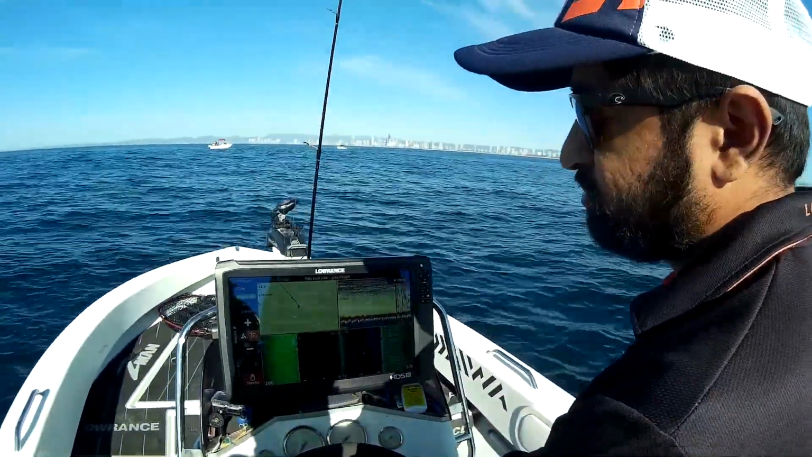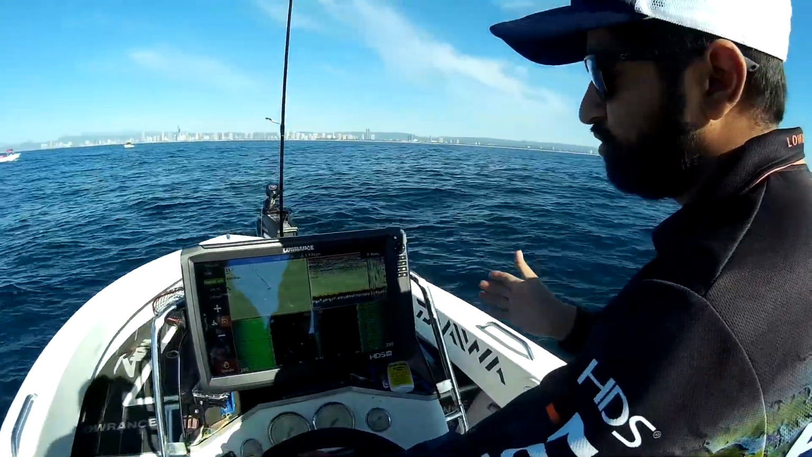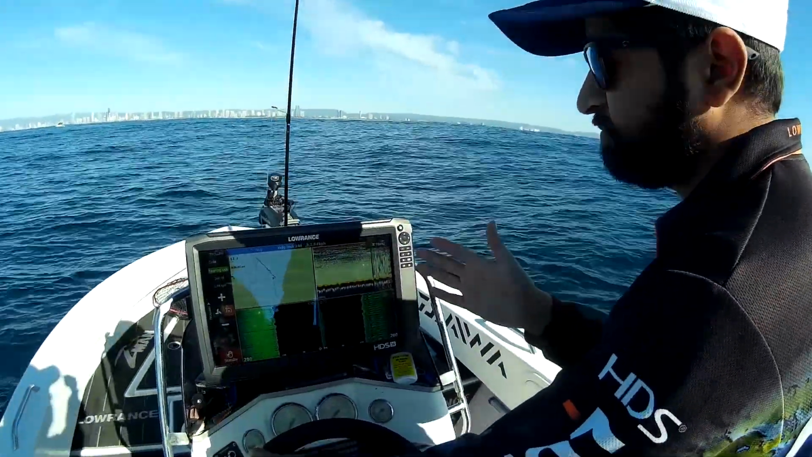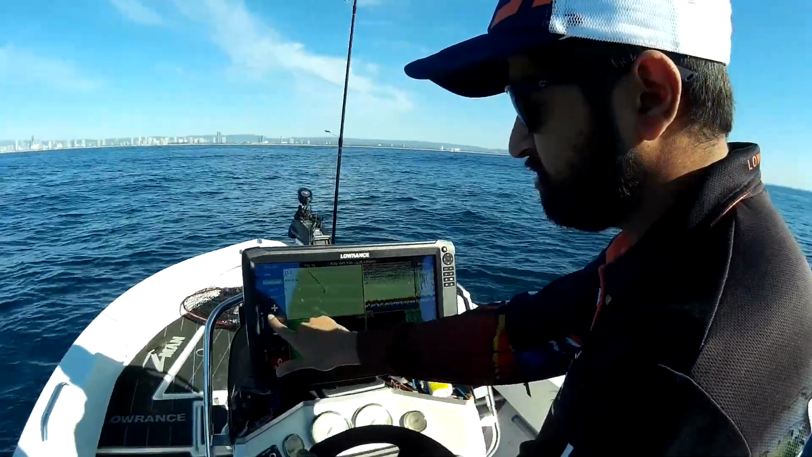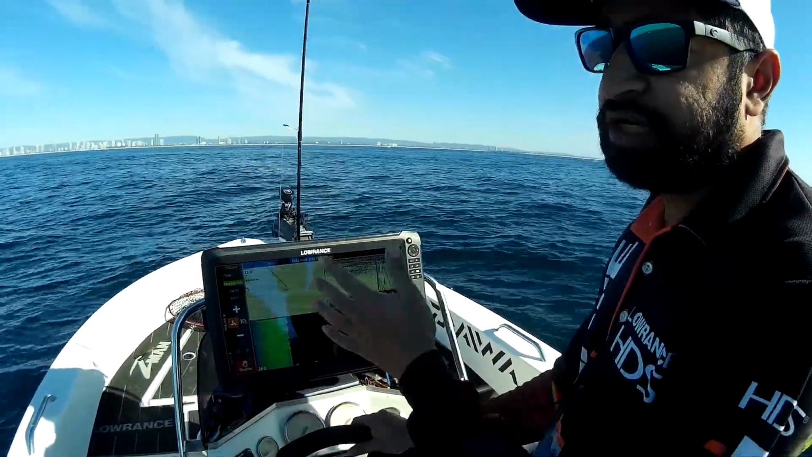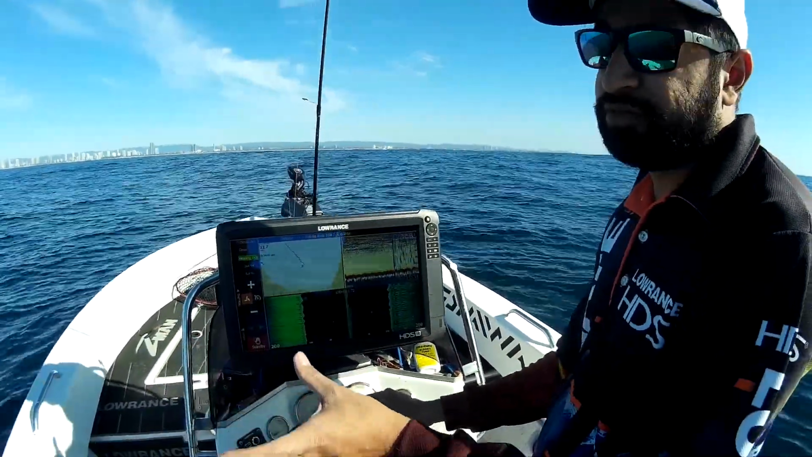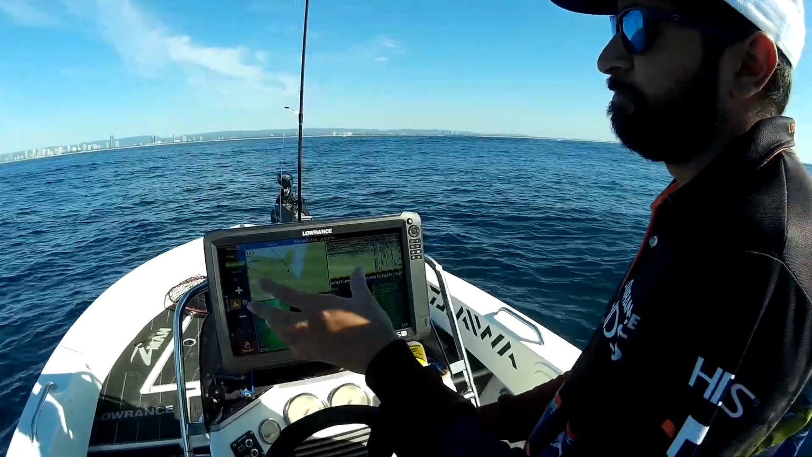So what that allows us to do is we can drift exactly at the speed we want to, and we can make sure that our lures are constantly staying under us the whole time. Sometimes when you don't have that set up, you'll cast, and by the time you drift to where your lure is, it might have hit the bottom, but only for a short while, and then you've got to wind it back up again.